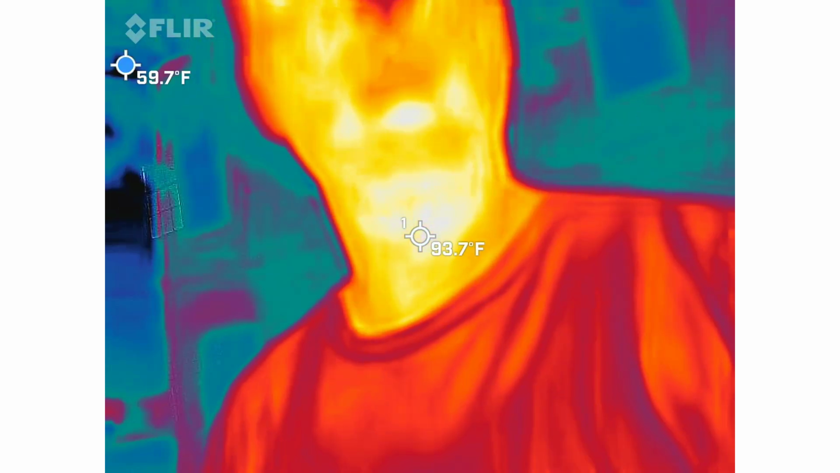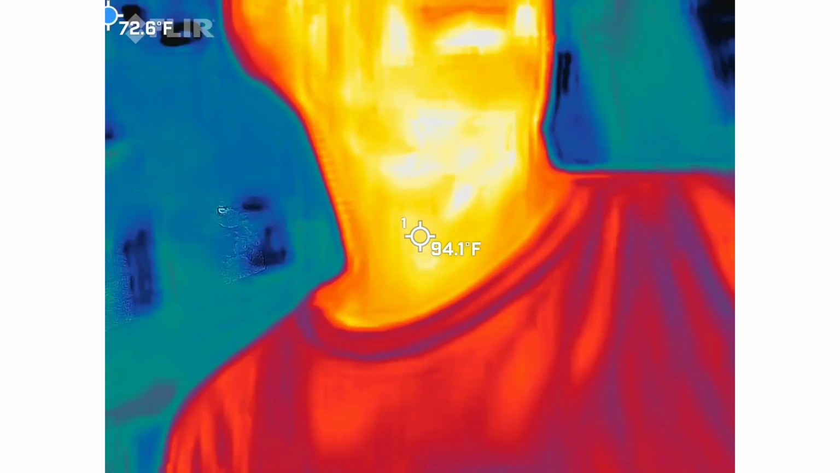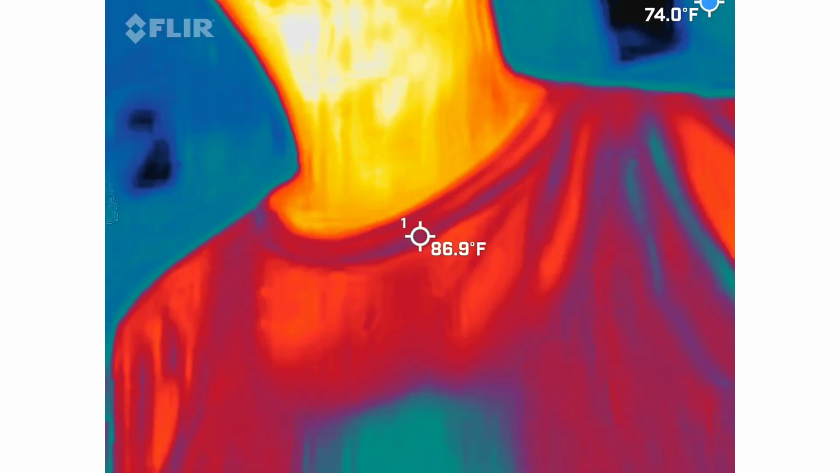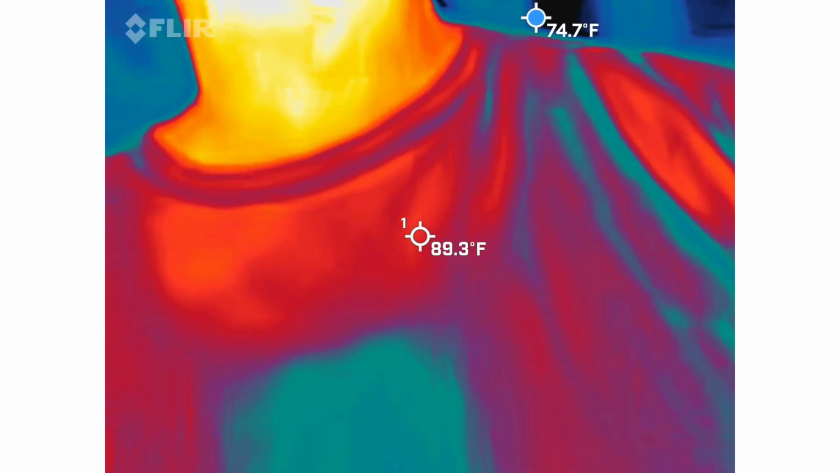So this is the real deal here, guys. This is a FLIR Pro. What does that mean for you? This is what firemen use to actually help save people. So this is not a phone app. This is not any kind of phony whatever that's going to create things inside the phone. It's an actual camera used by firemen.